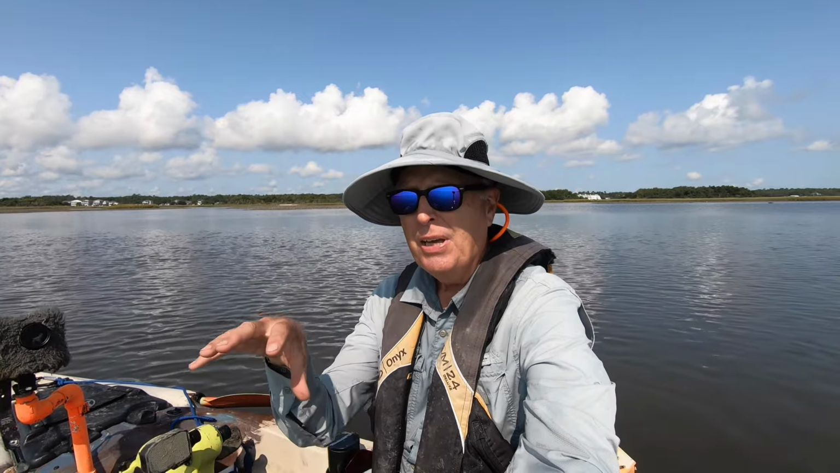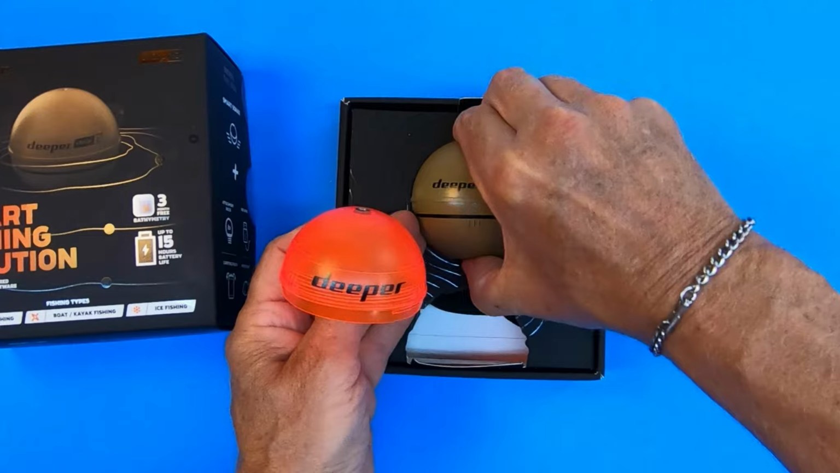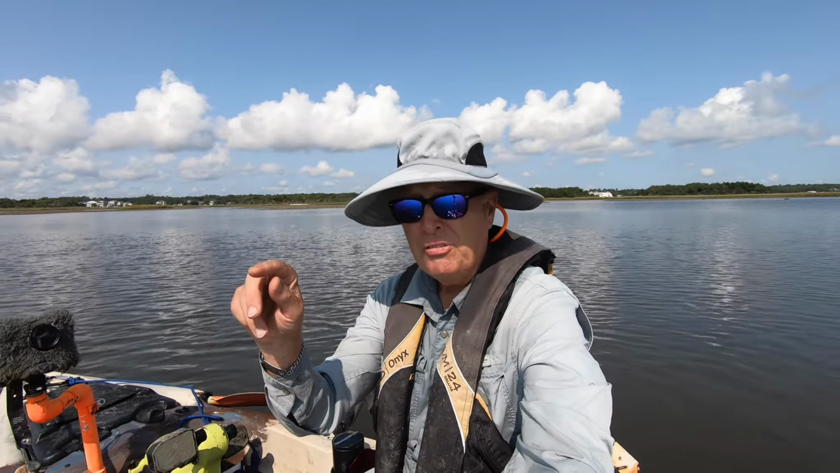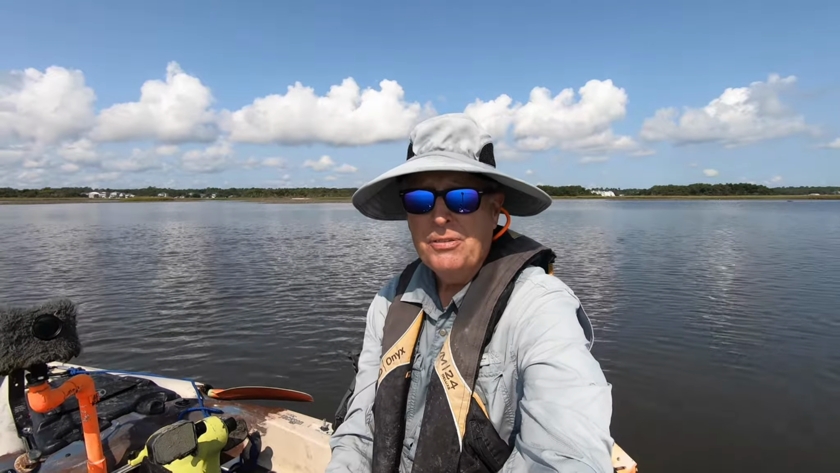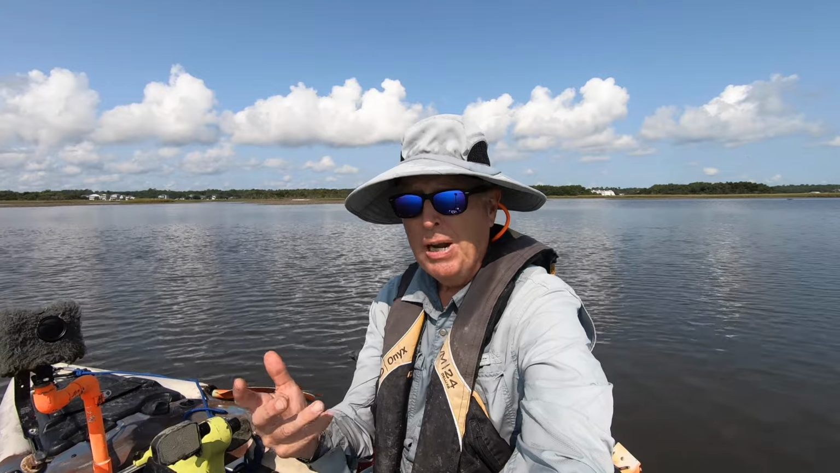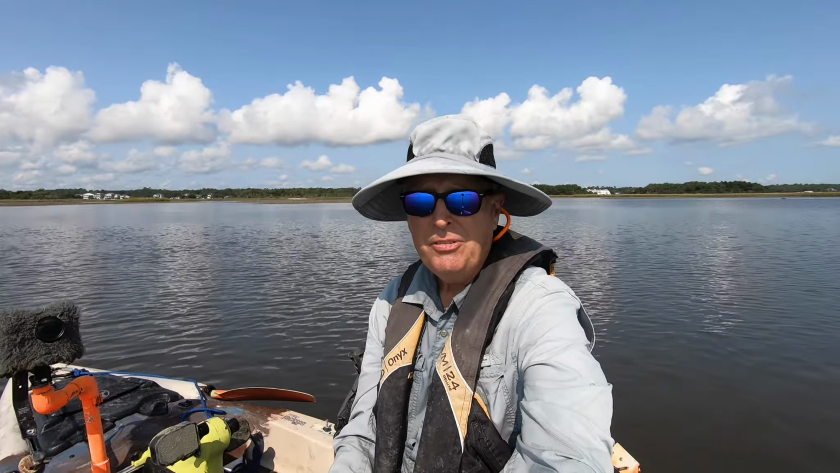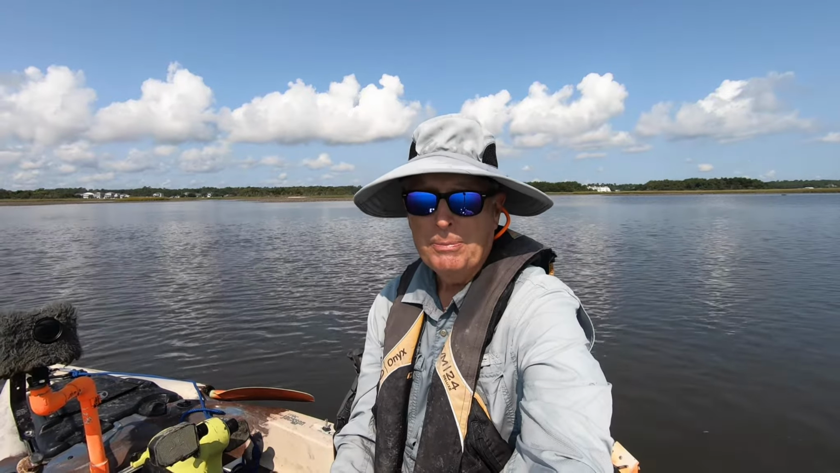It comes with a night cover, which is a little more visible, and actually I like using that in the daytime as well when I'm casting it, because it's easier to see than the new sand color. Those are the three key differences from the Chirp 1, and I'm grateful that the Deeper folks gave me one of these for free to test out and see if I liked it as well as my original Chirp.